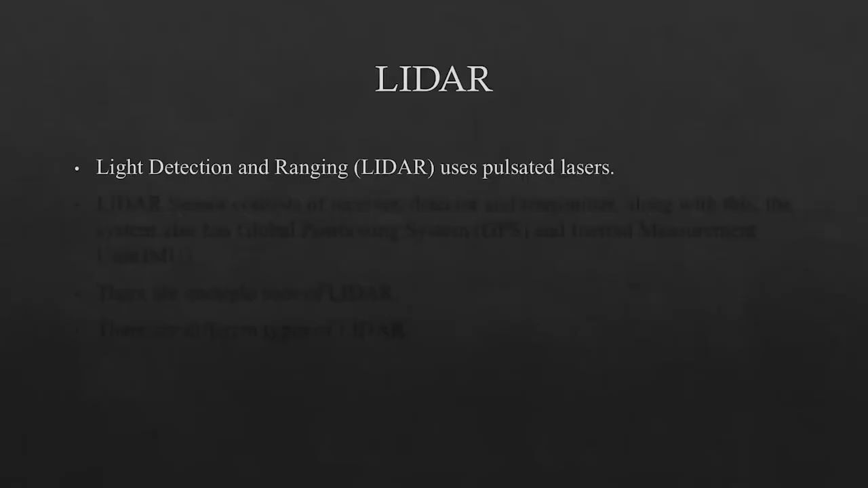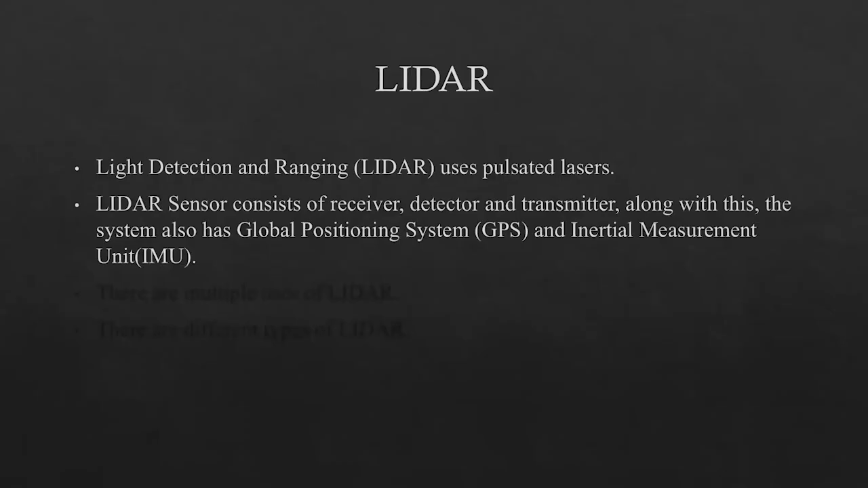So what are pulsed lasers? These are just like regular lasers, but instead of emitting a continuous beam of light, they emit short bursts of light. For example, imagine a flashlight blinking on and off rapidly instead of staying on constantly. When these lasers bounce back into the LiDAR, they are detected with the help of a LiDAR sensor.